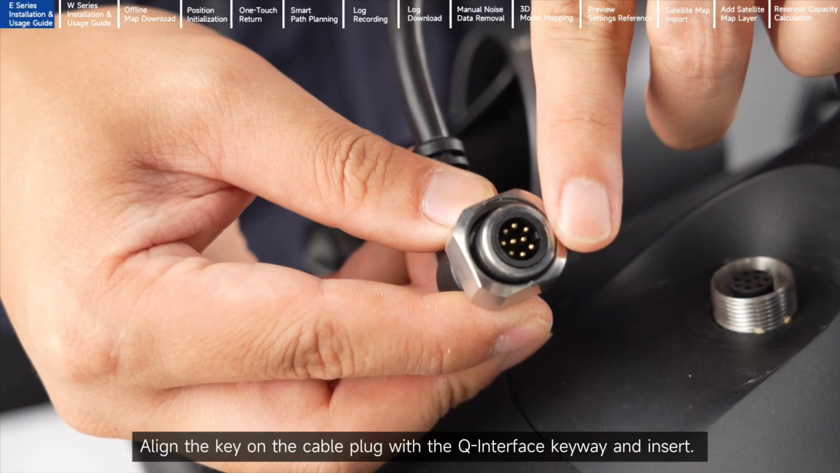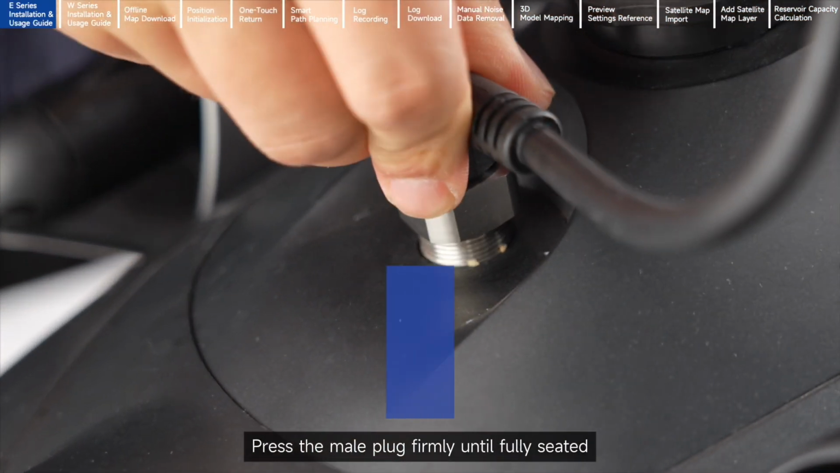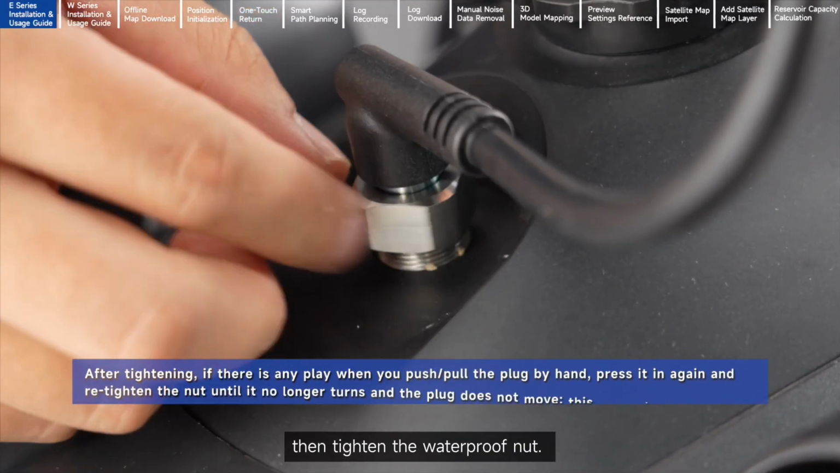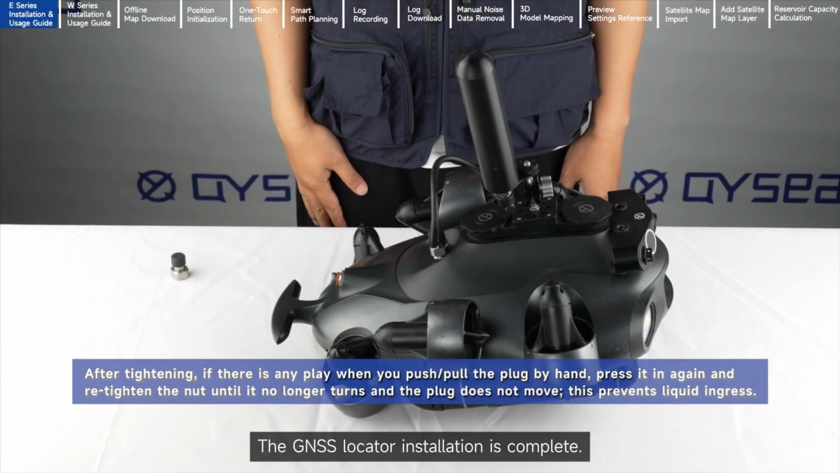Align the key on the cable plug with the Q interface keyway and insert. Press the male plug firmly until fully seated, then tighten the waterproof nut. The GNSS locator installation is complete.